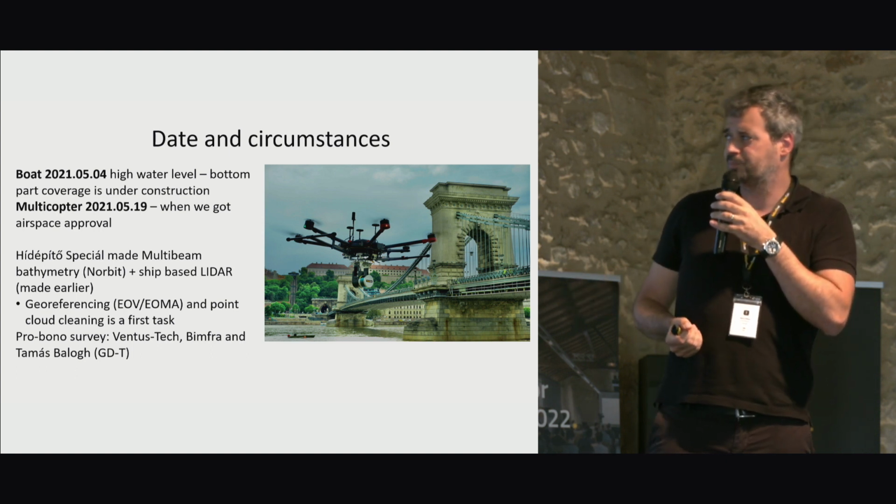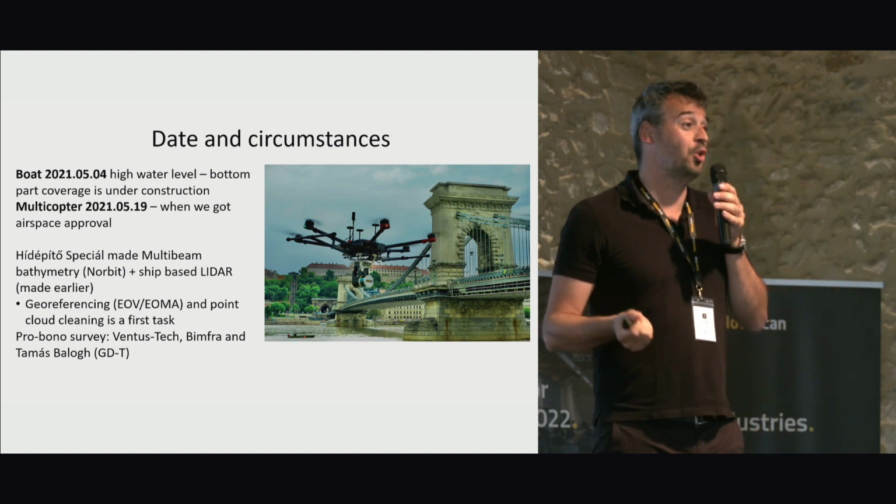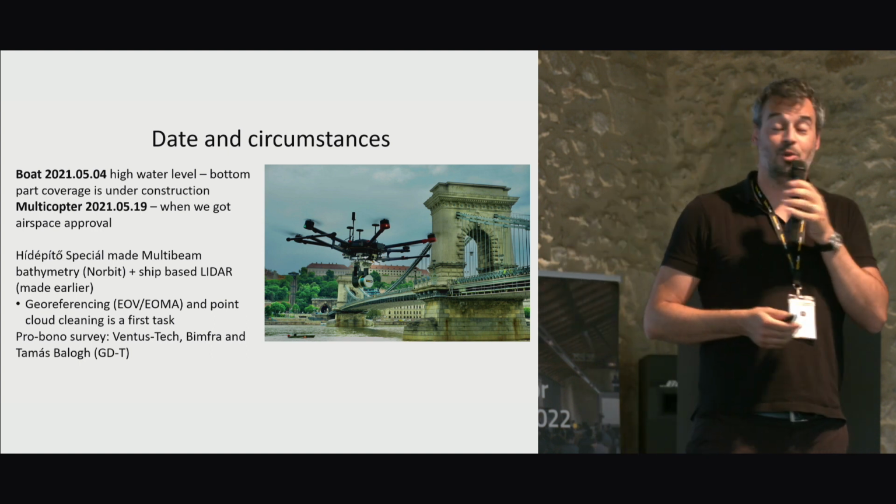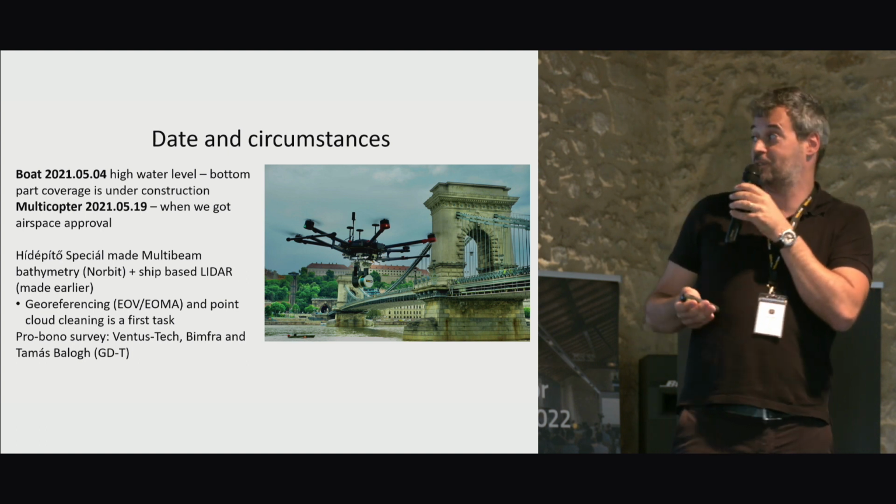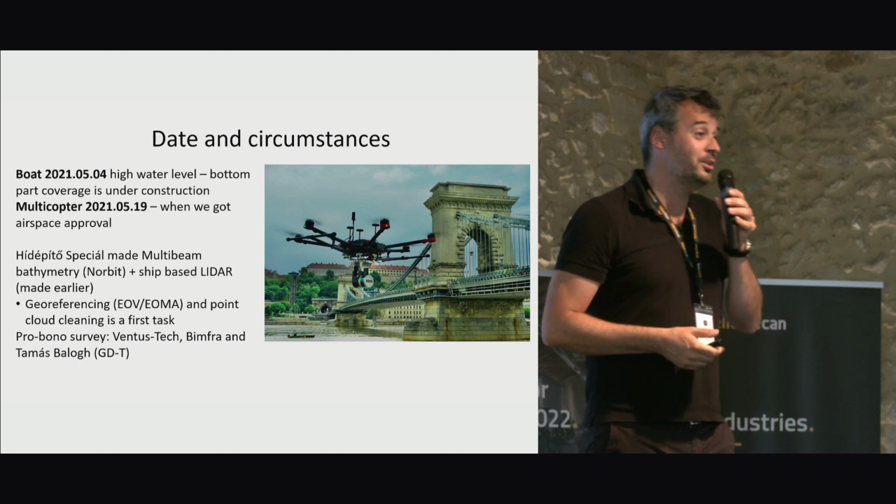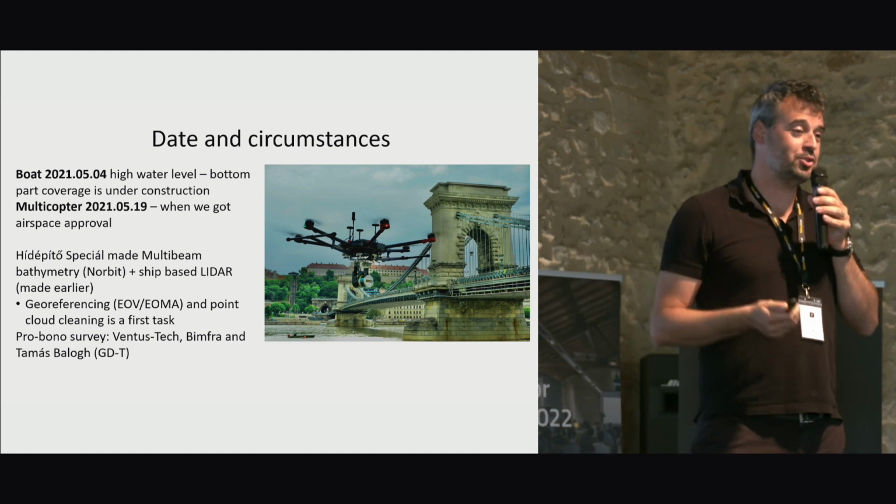And then with the multicopter, we could go when we have all the permissions. Of course, it takes 30 days in Hungary to get all the paperwork, so it was a bit tricky. And just a little background why we actually got into this situation.